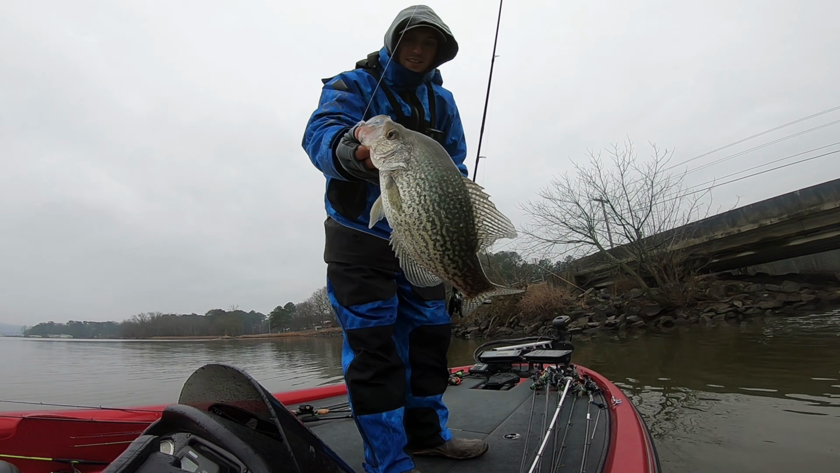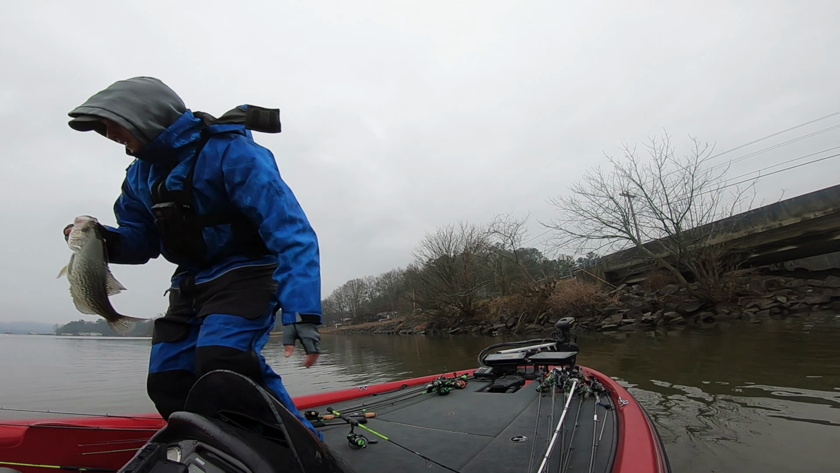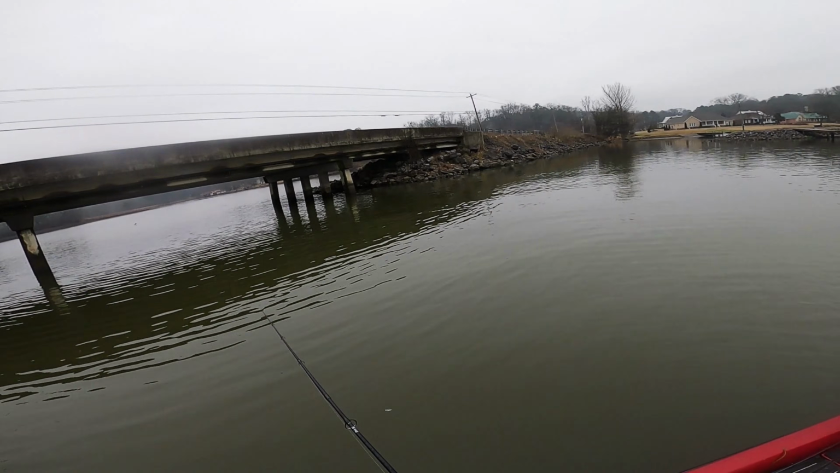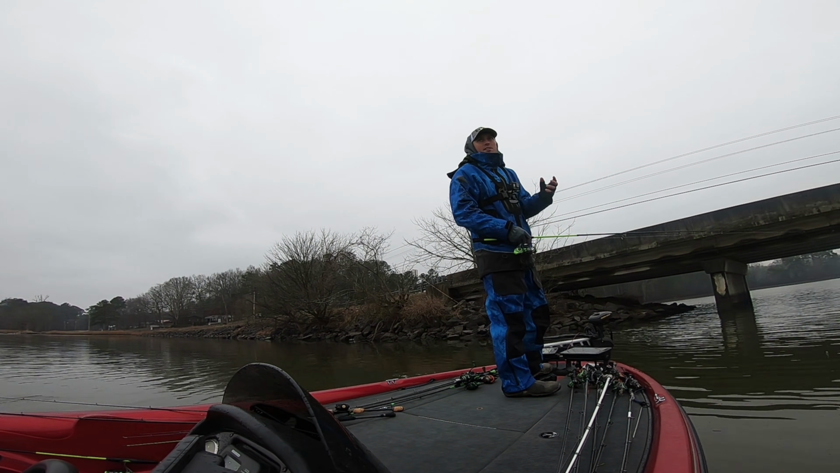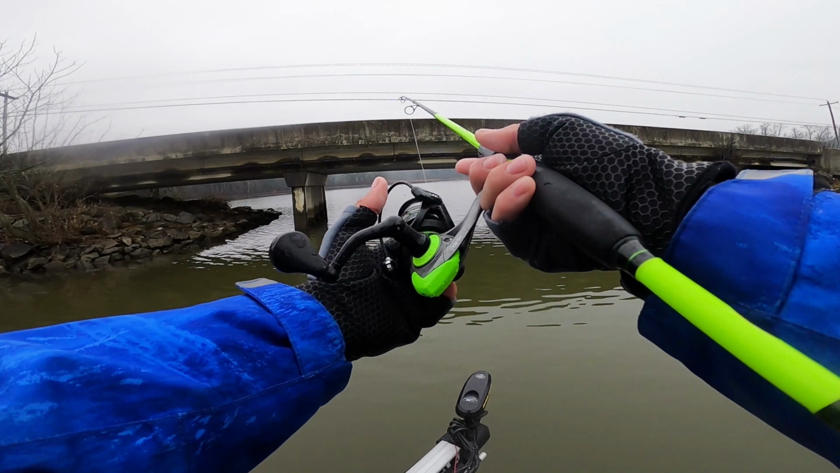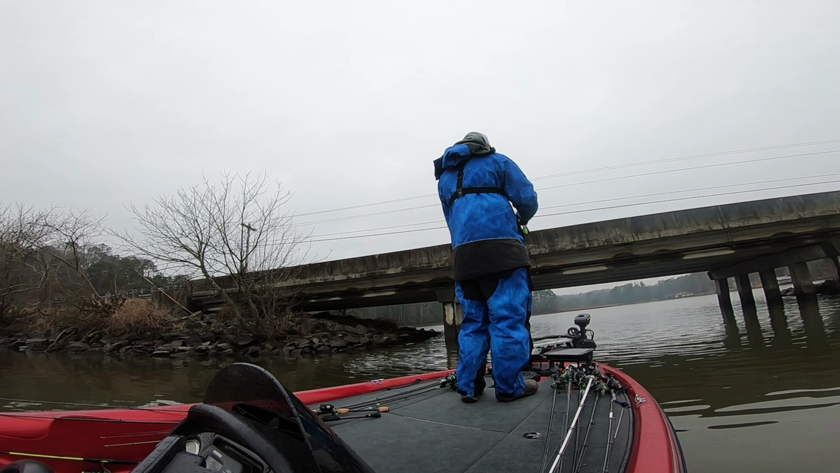That was awesome. Let's go. Oh, first slab of the day, guys. That is a thick 14-incher. We're gonna get another one. So what I'm doing, fishing under this bridge, these crappie are schooled up feeding on shad. There's shad balls running in and out of here, and I'm just chasing the crappie around using my live scope. But I found some sitting right up under this bridge, a little ways up under here, and we are just reeling it by them.